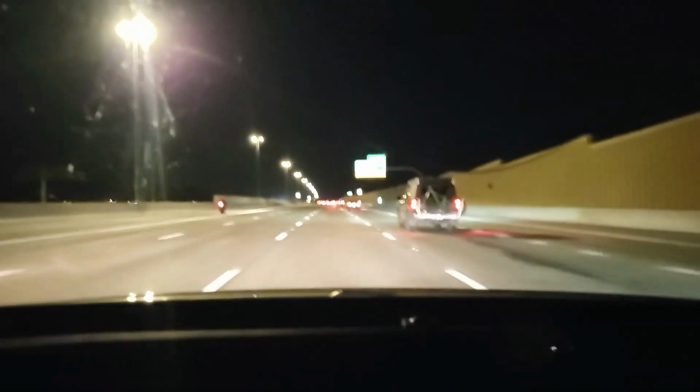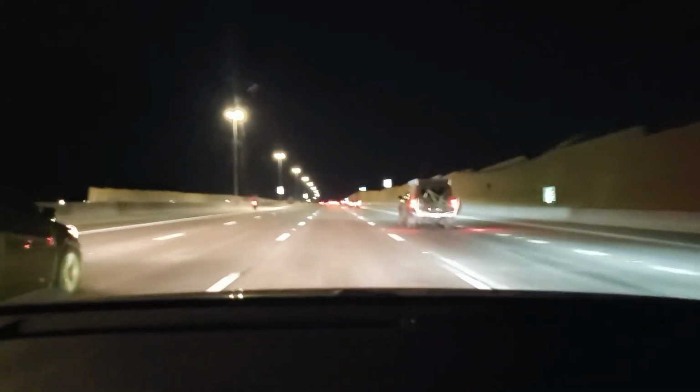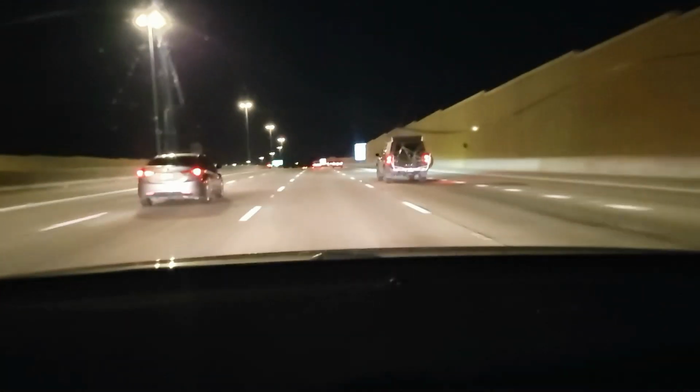Santa get all of his gifts to all the kids in one night? Man, he takes the freeway. Whoa. Holy shit. Damn. And it has green tires, wheels, rims, whatever. That's cool.